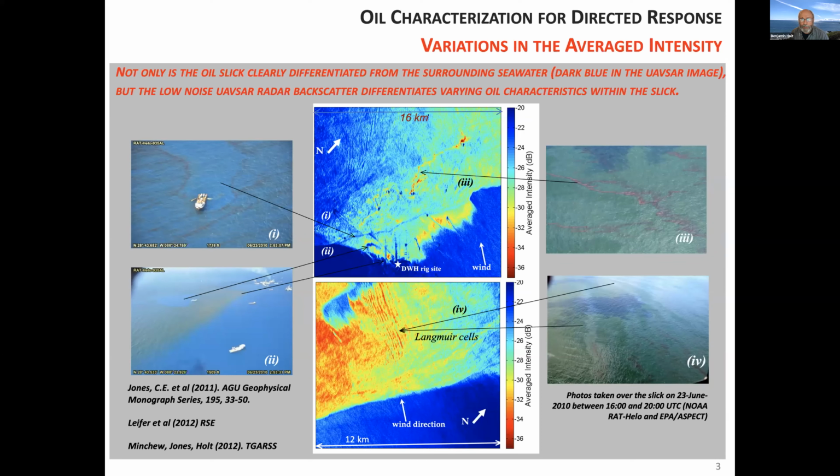We have quite a range of data results over this dark area, ranging from, let's say, minus 22 down to minus 30 in the 30s, or minus 36 even. And so the best validation, shall we say, that we could obtain was from this helicopter and aerial photography that was obtained the same day as our collection.